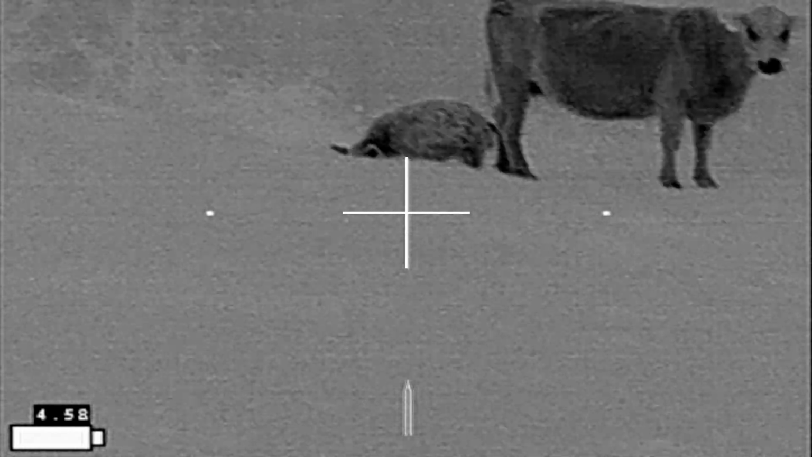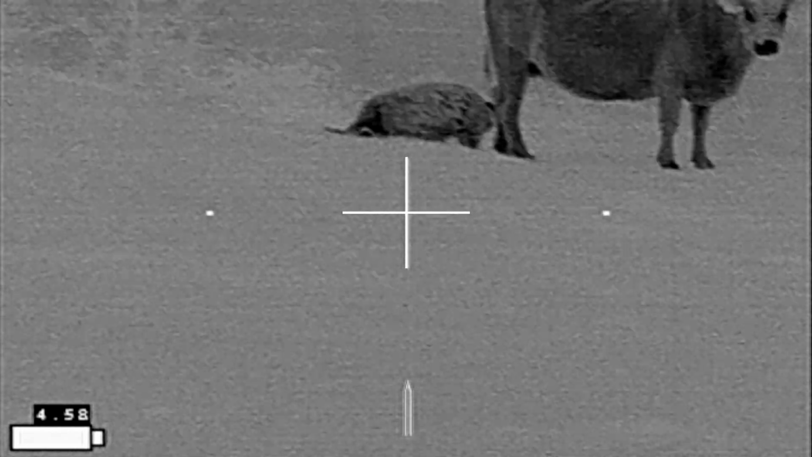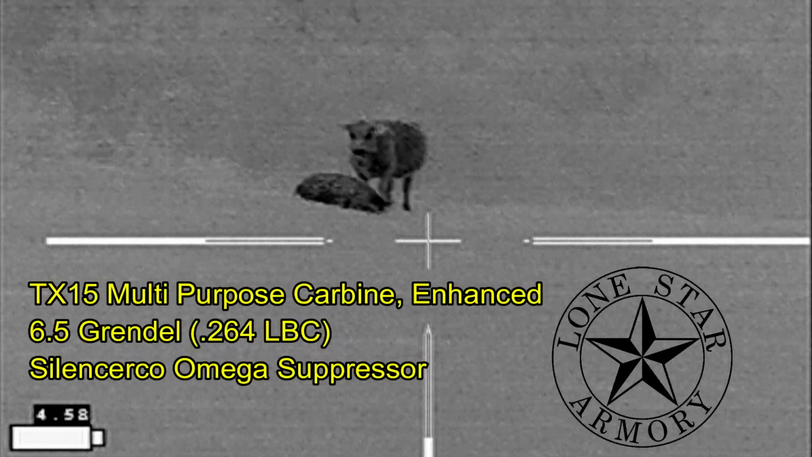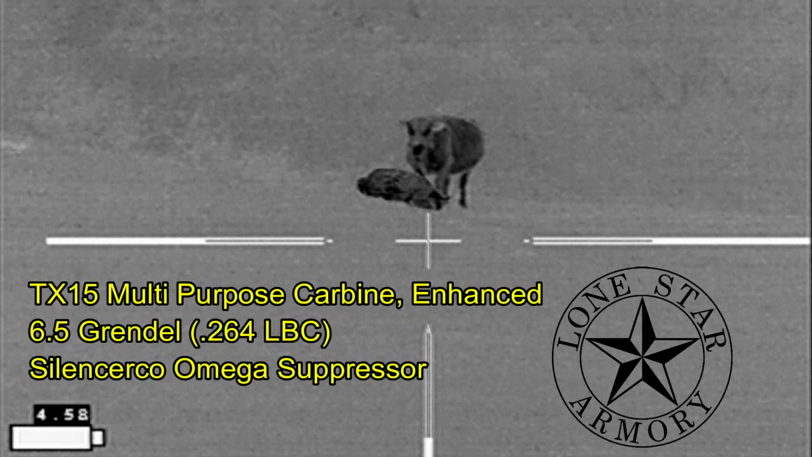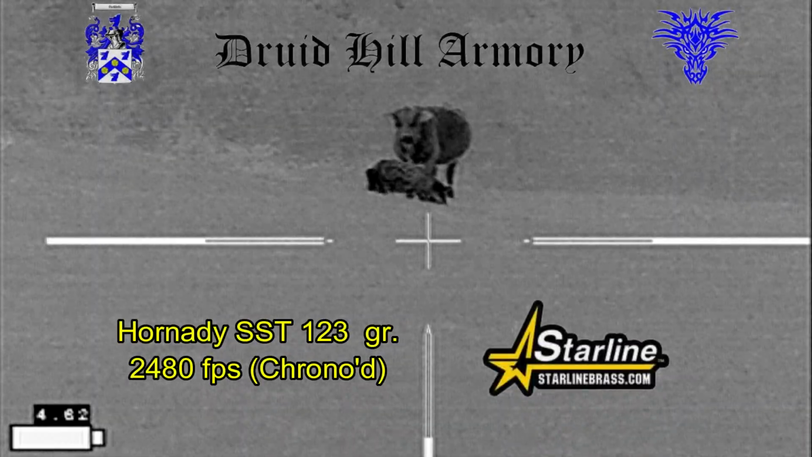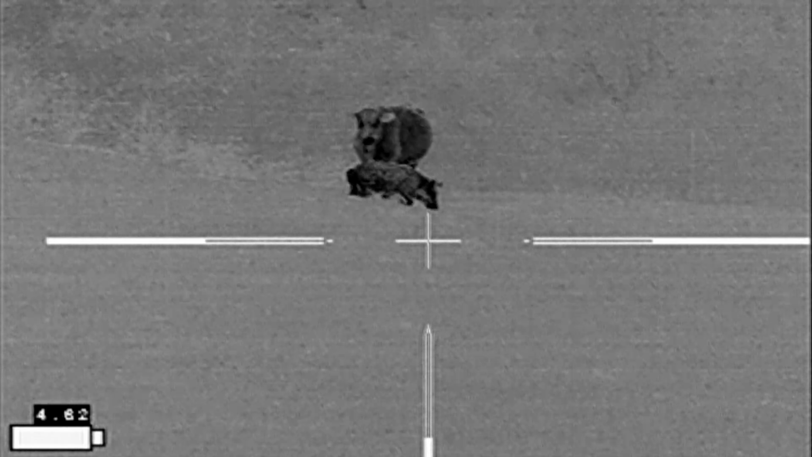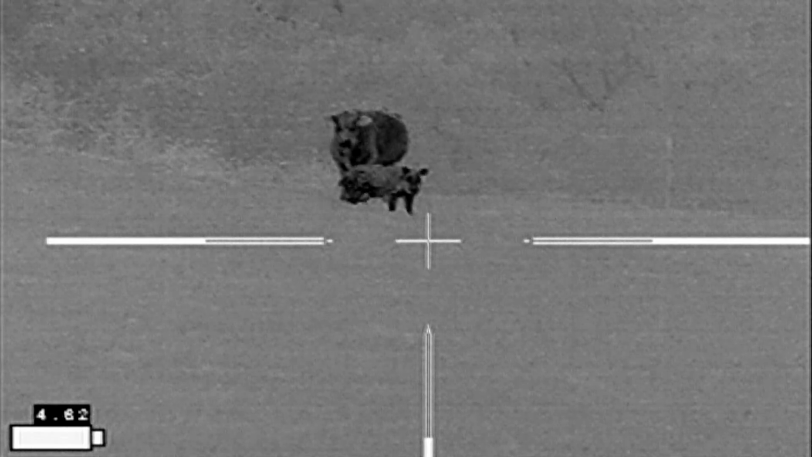The hog made it up out of the creek to my side, but was behind a tank dam and standing next to a cow. I'm shooting here with my Lone Star Armory TX15 multi-purpose carbine enhanced in 6.5 Grendel, shooting Hornady SST 123 grain bullets loaded by Druid Hill Armory and Starline Brass. It would be a tough shot, so I'm going to hold off.